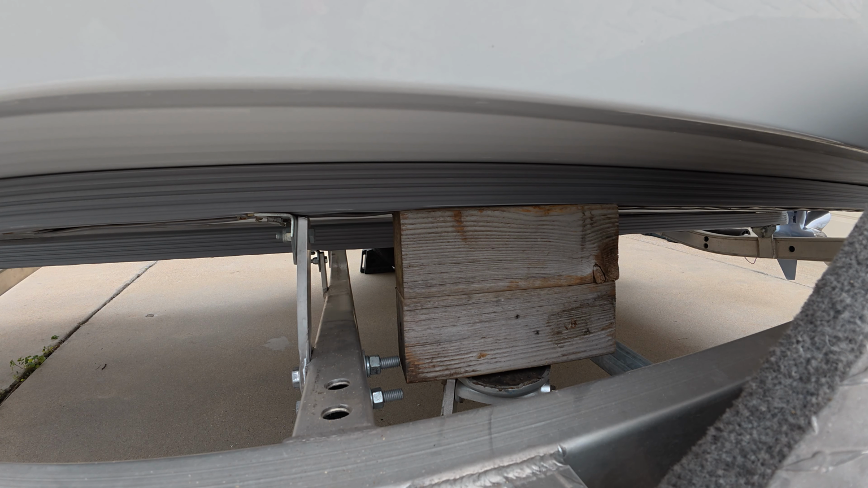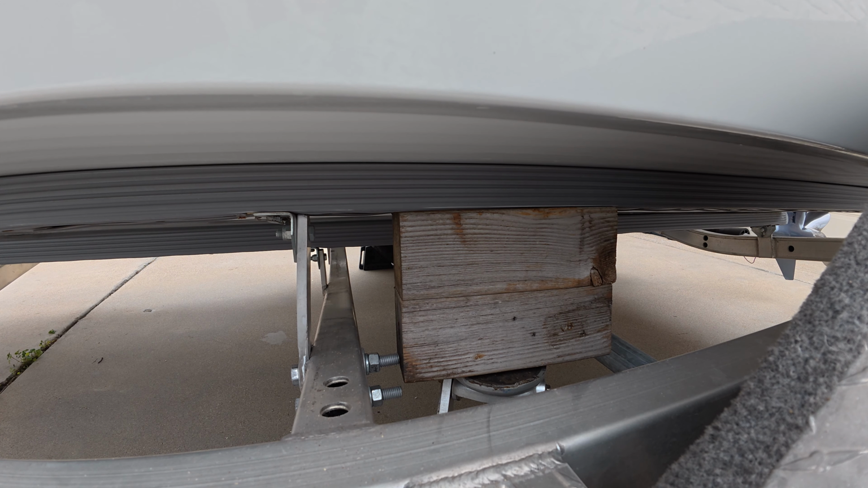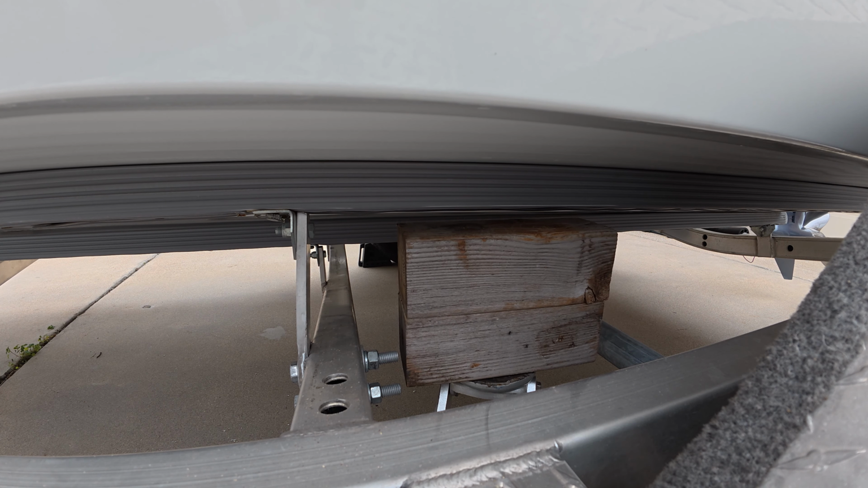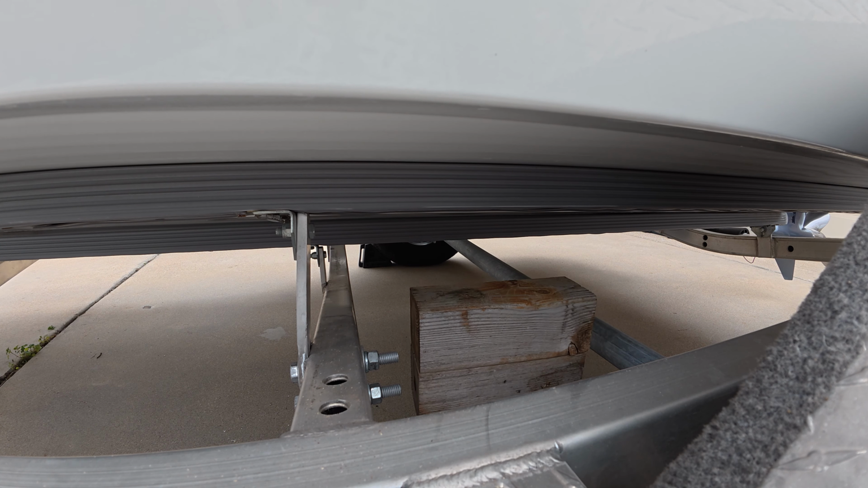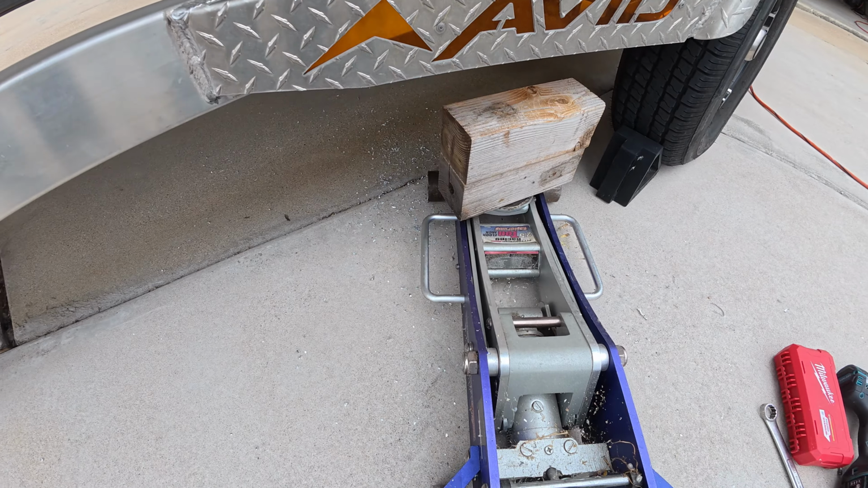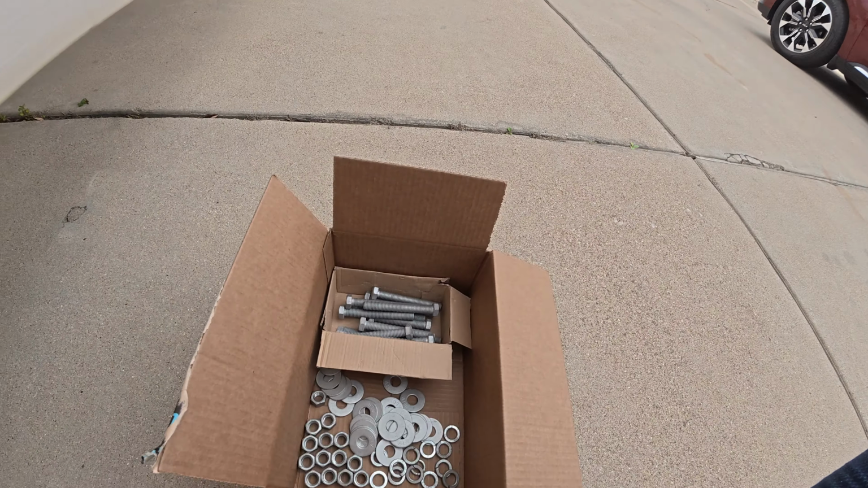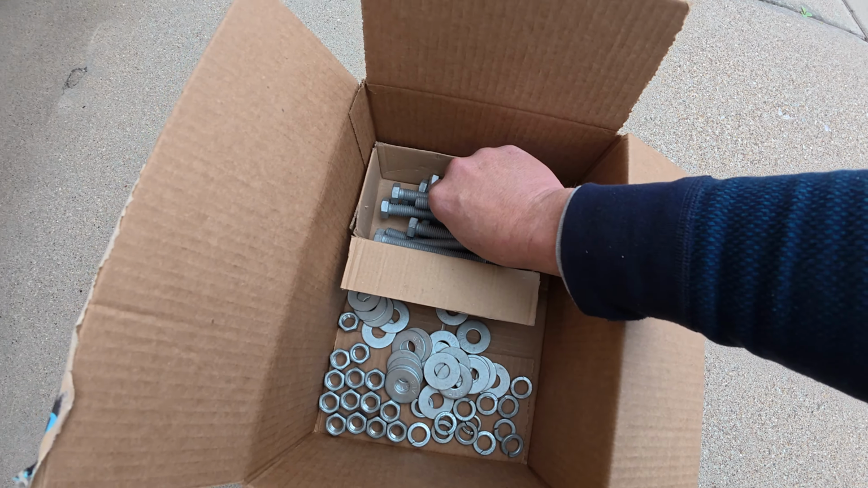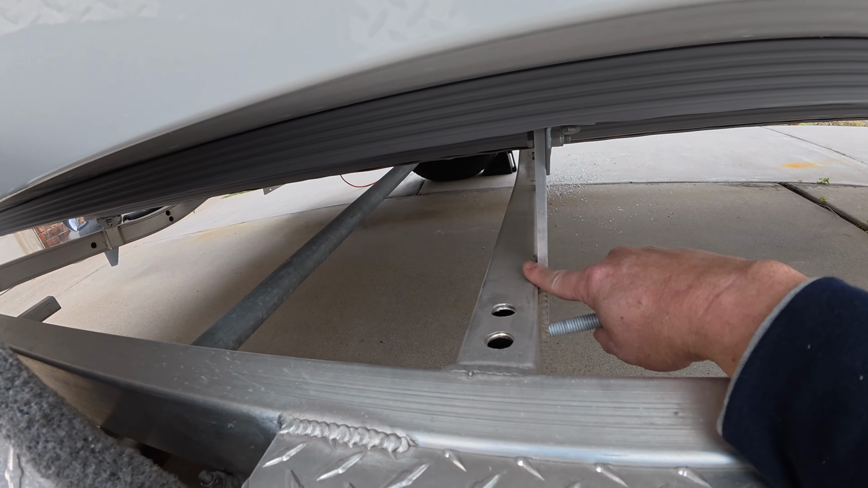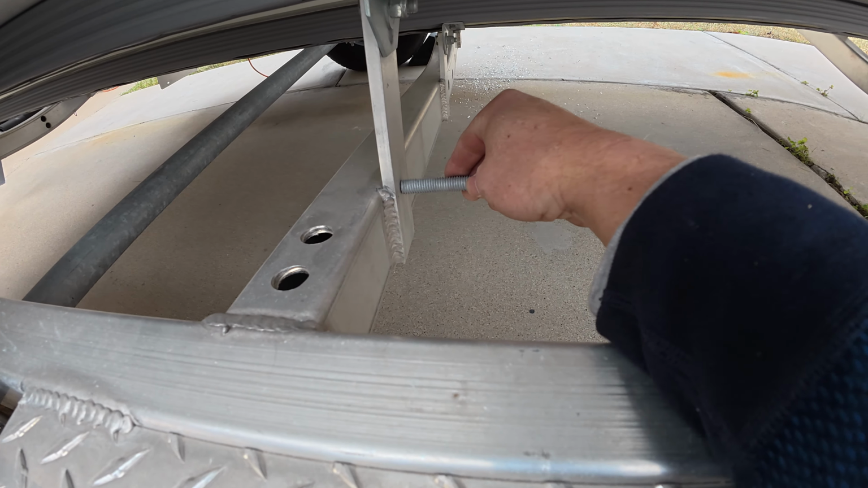Alright, we're gonna let the weight back down on it, see how much it bends. Oh, nice. Barely even moved. So I think that repair is gonna hold. I don't think I'm gonna weld it. I still got 11 more holes to make in this trailer. You can see in this bracket, it's already bent forward. It's probably gonna end up cracking in the same spot, so I'm gonna stick bolts in here.